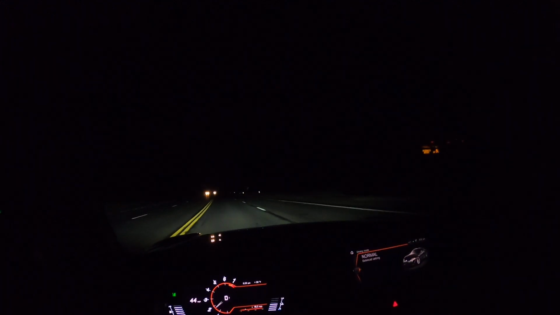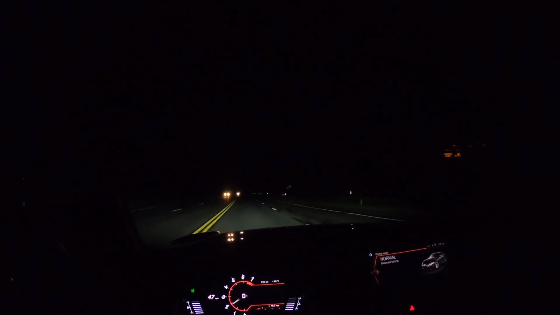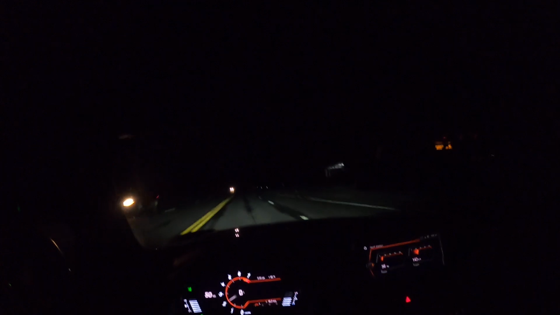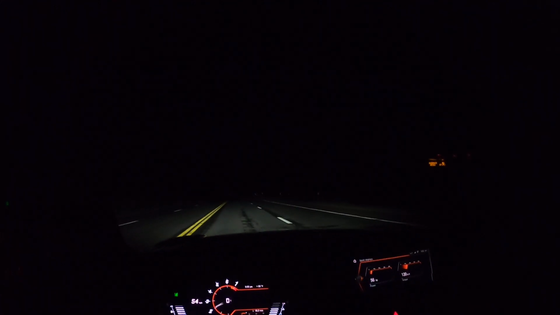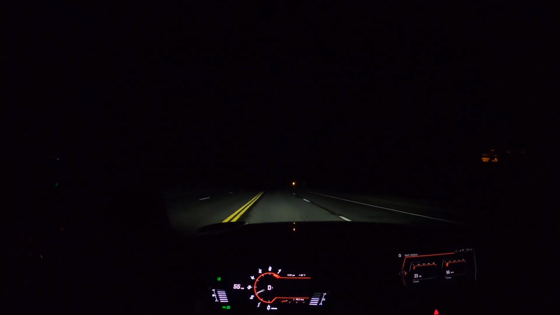it's essentially silent. It could be your daily driver. And when you need to, you throw on sport mode and do what you gotta do.